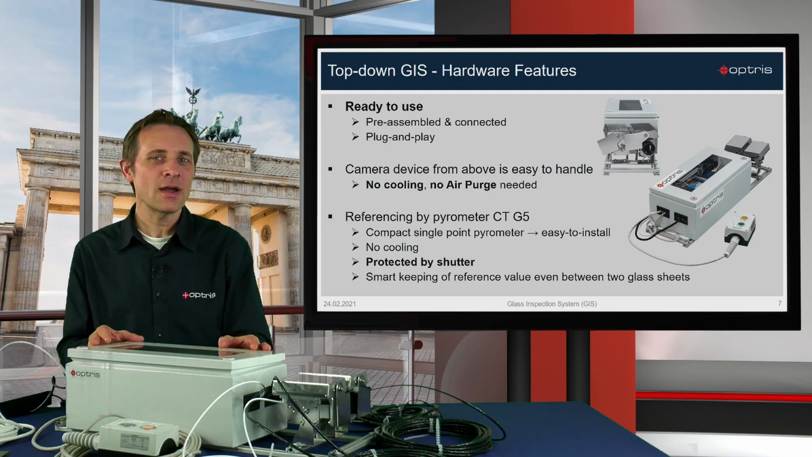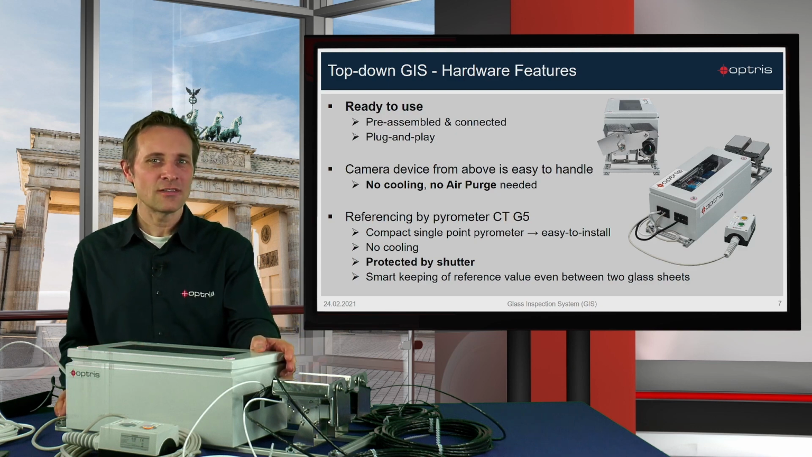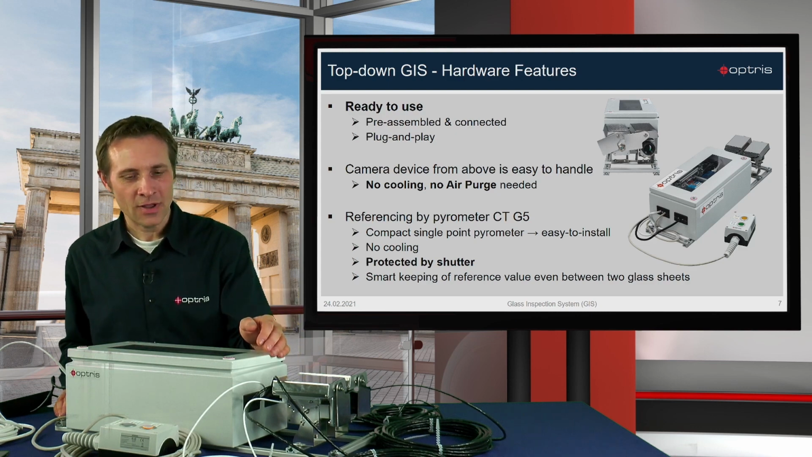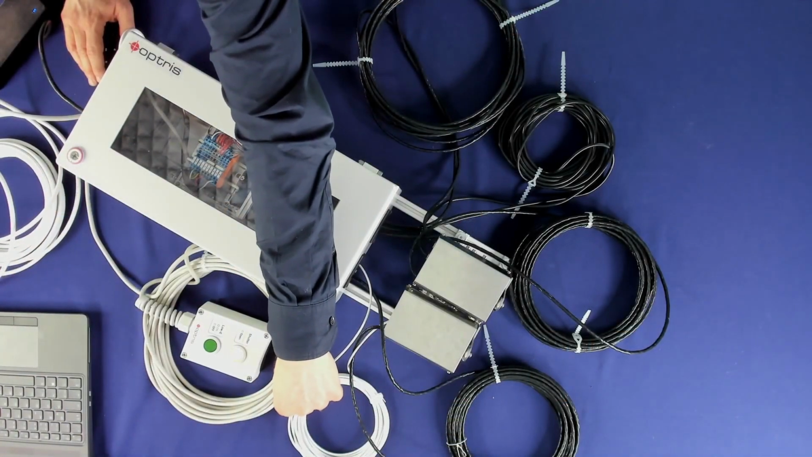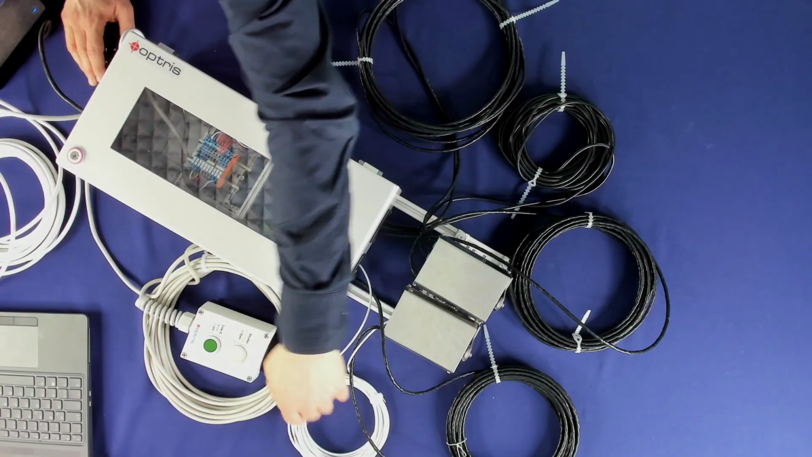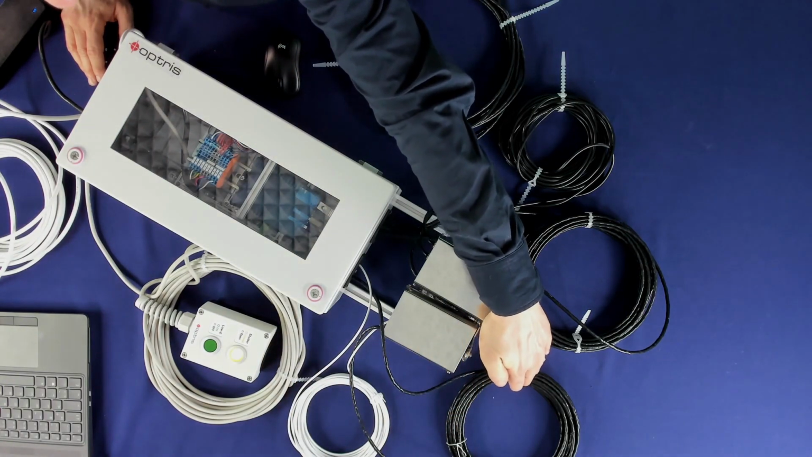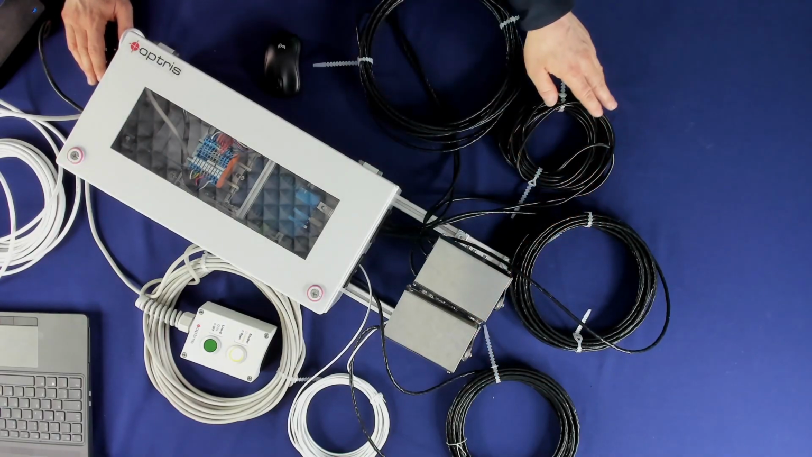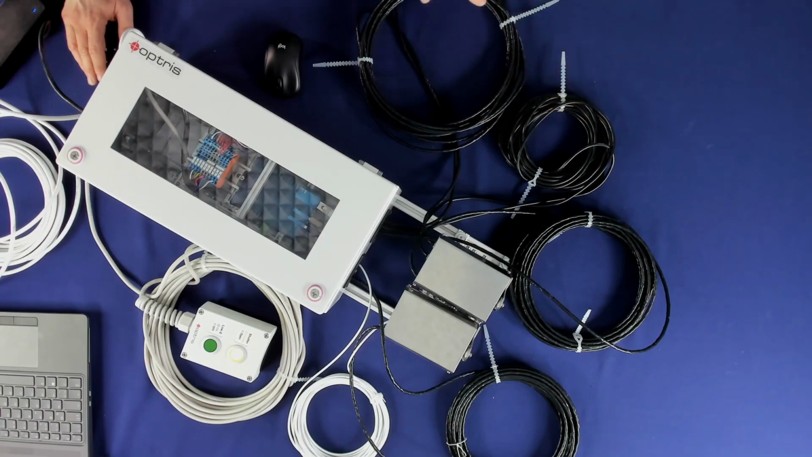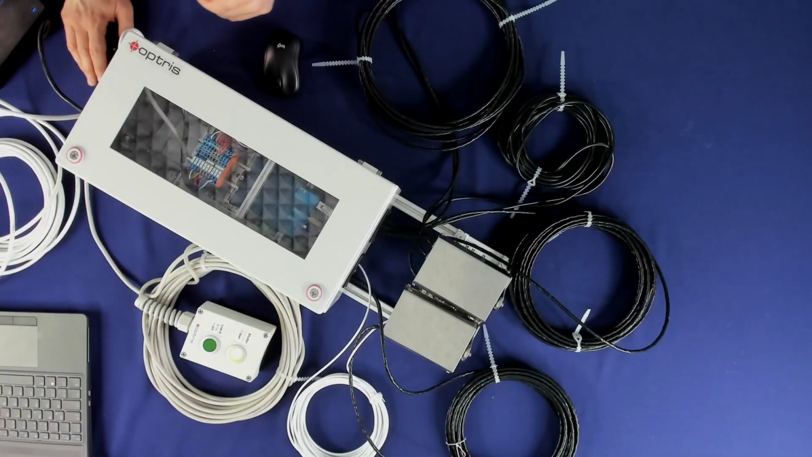You have the camera and the reference sensor, and this is pre-connected to our communication center. You have a bundle of cables here, you can see. You have the cable for the CTG5 sensor, our reference sensor. You have the shutter cable for the first shutter, which is for the reference sensor. You have the second shutter cable for the PI camera, and you have the process interface cable. Last but not least, you have the USB cable, which is connected between the camera and the control unit.